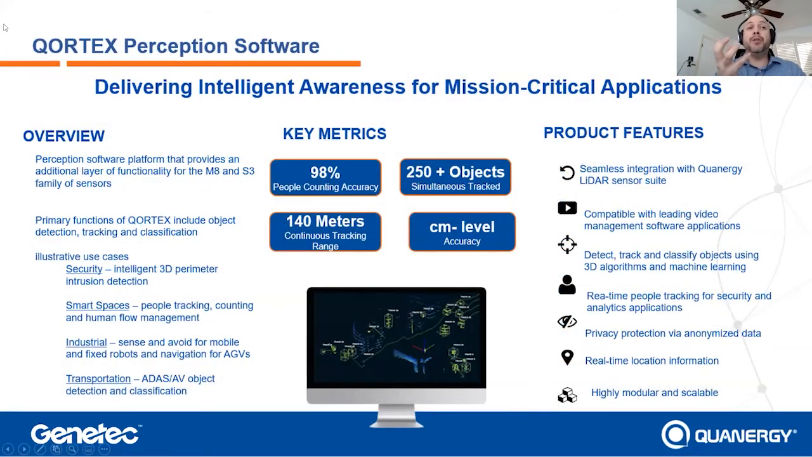Talking about perception, once again, perception is like our analytic to a camera. Perception is our analytic to LiDAR. 98% accuracy as far as counting, 250+ objects of simultaneous tracking within the sensor. We see so much more when you get into large open areas. 140 meters of continuous tracking range. And once again, centimeter level accuracy. Unlike other tech that's going to be in feet or meters, you're going to get 3-centimeter accuracy. So you'll be able to pinpoint exactly where a potential intruder or person of interest is within the field of view.